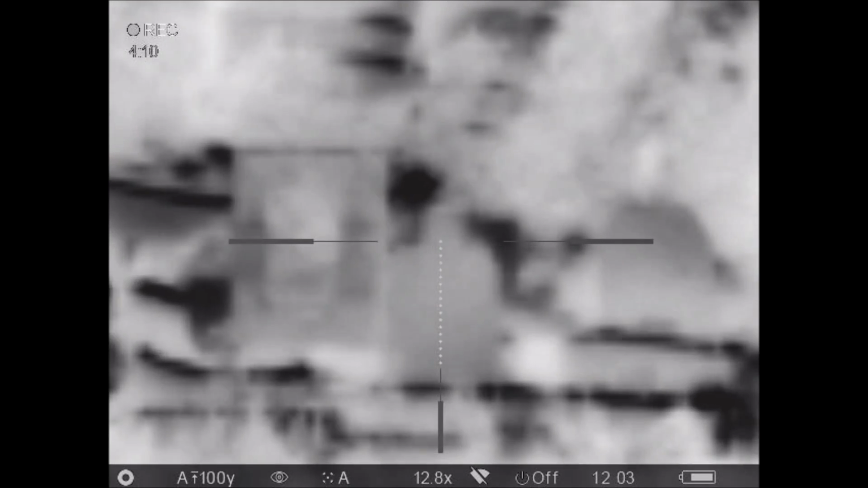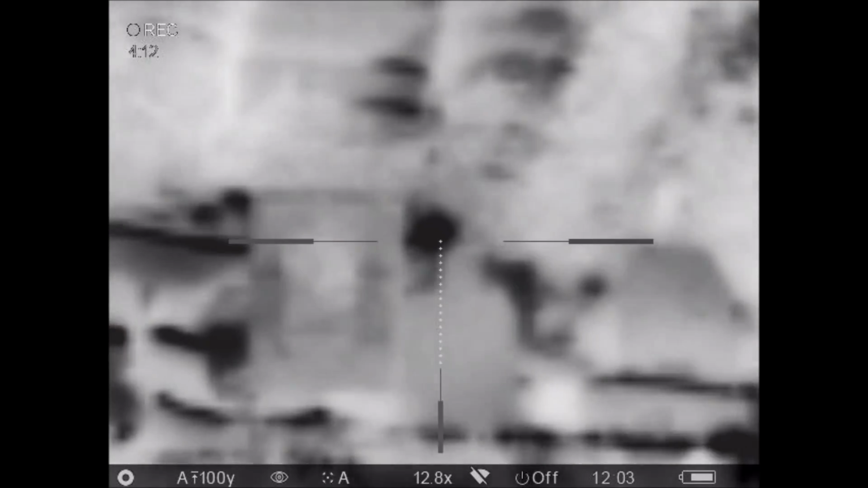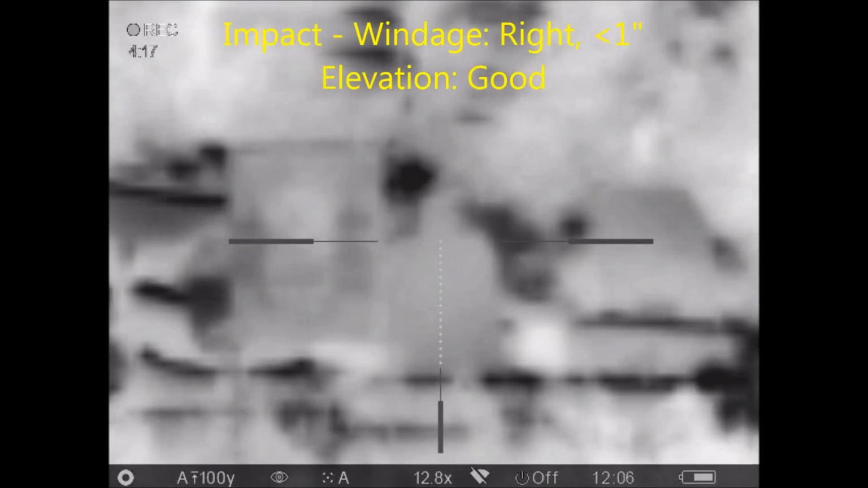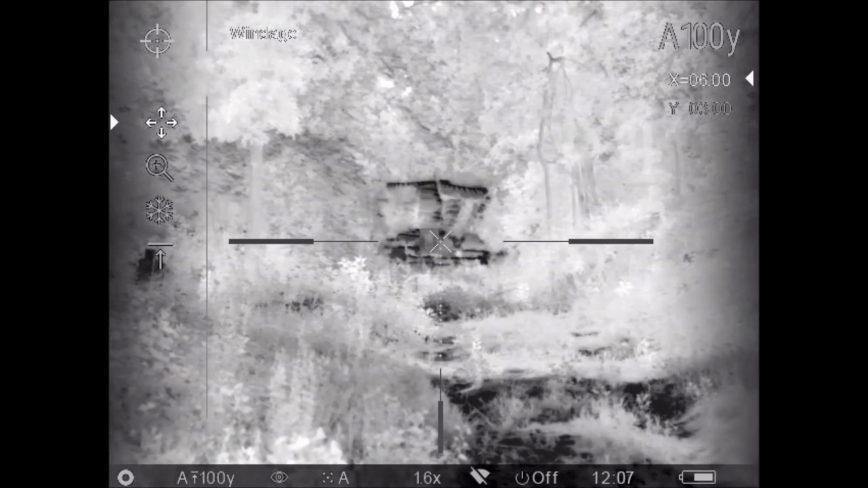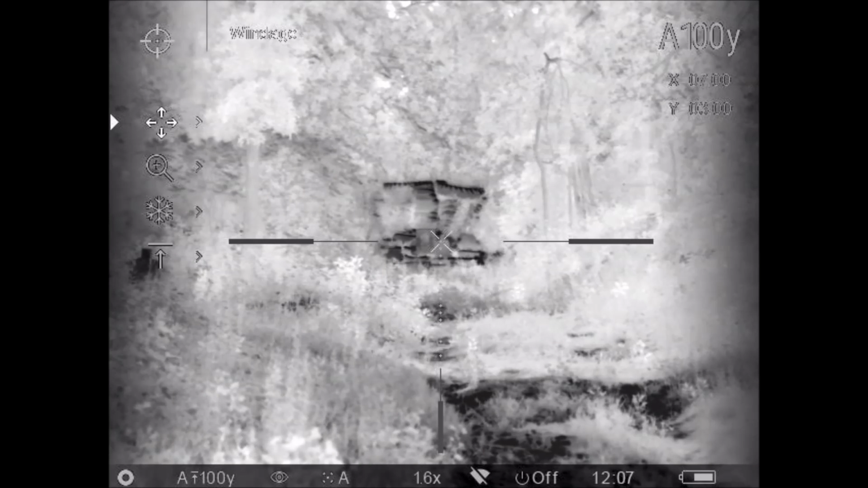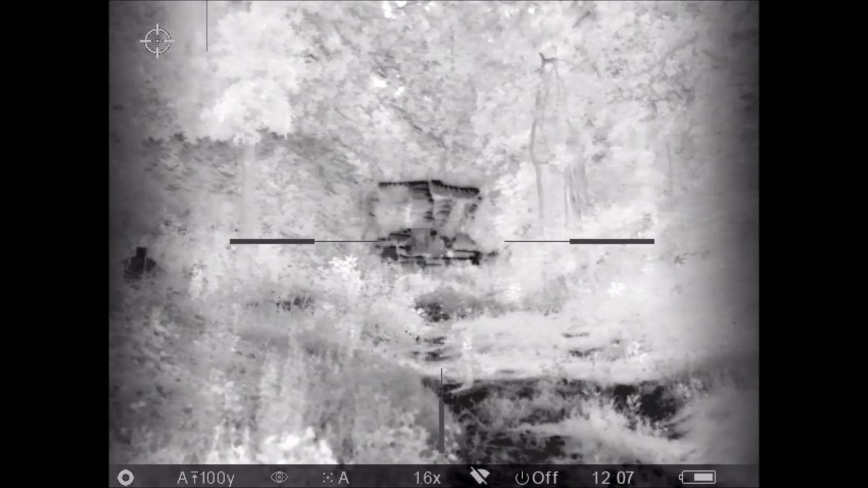Here I can hear the impact on the steel. So I'll go ahead and take 2 shots. Go down and check my target. And the impact is still just slightly off to the right, but the elevation is good. So once again, go into zeroing. And I'm going to move the crosshairs, the diagonal crosshairs, to the right one click. I'm not going to change the elevation.